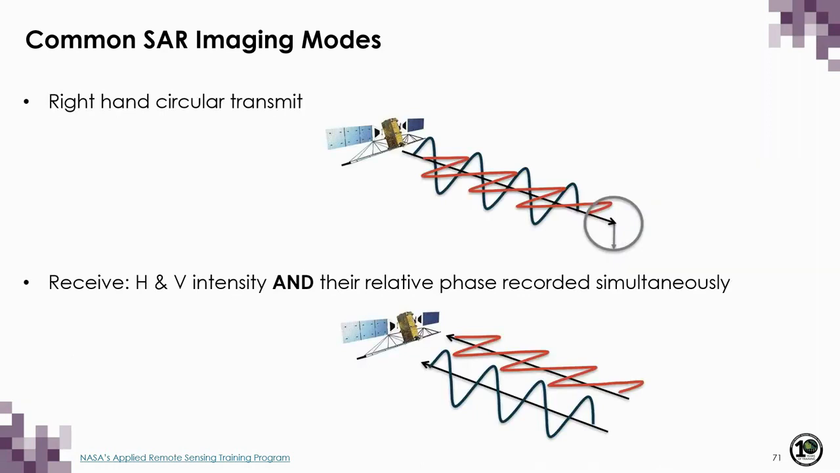So in this figure, I'm just showing you a visualization of this transmission in the right-hand circular and receiving both linear horizontal and linear vertical simultaneously, as well as their relative phase.